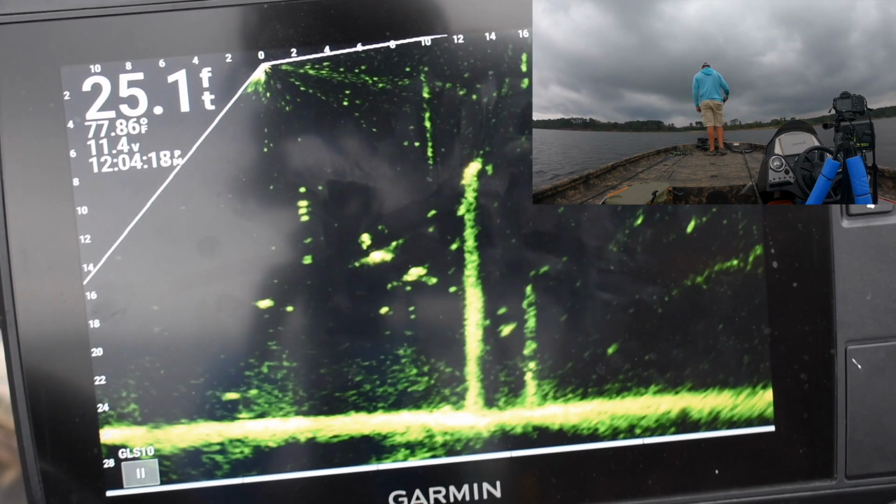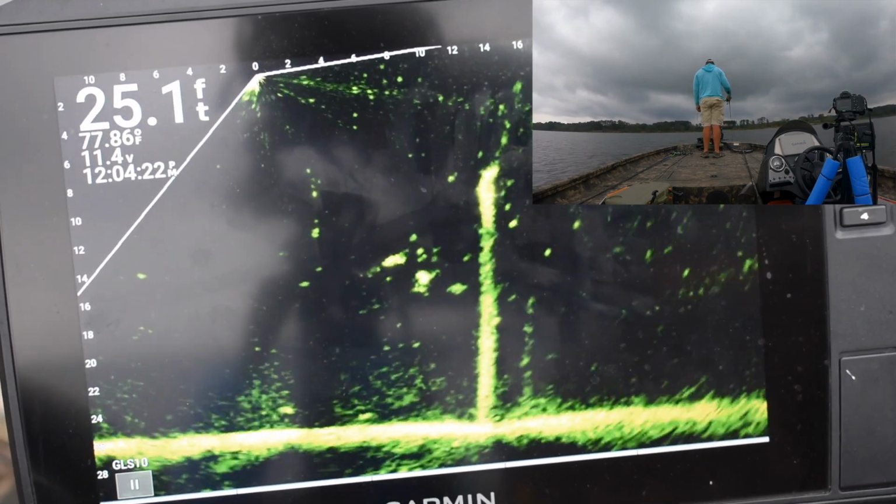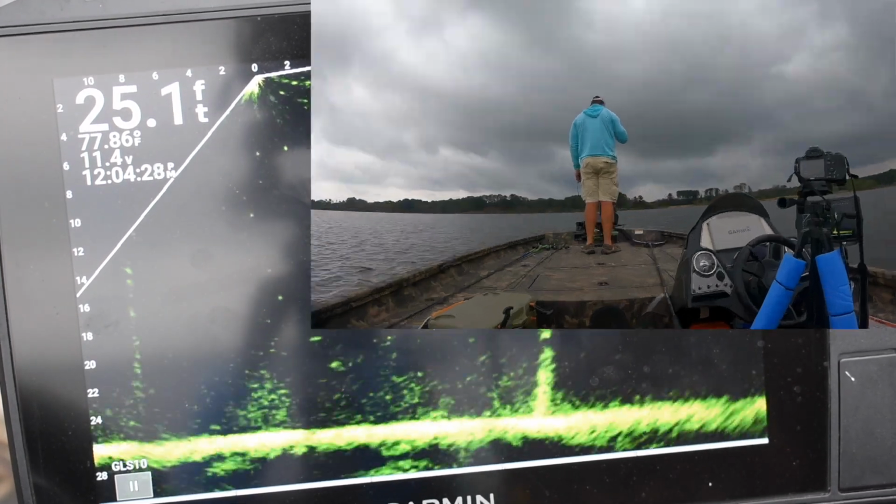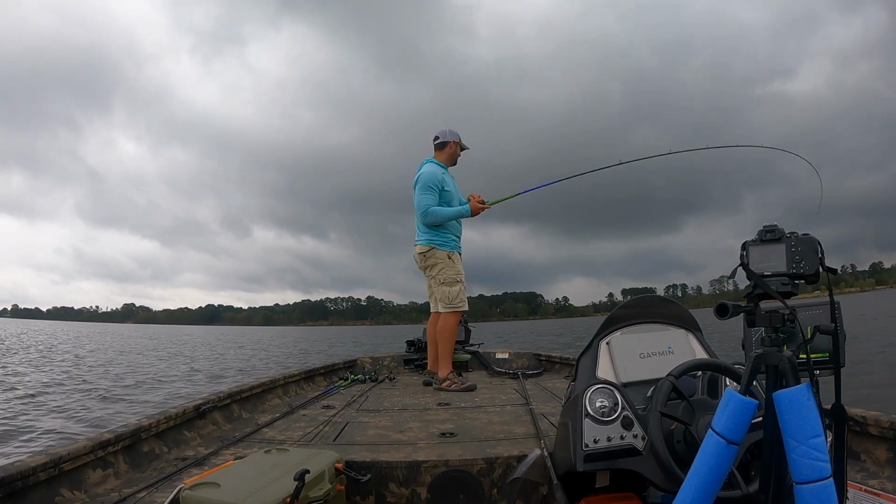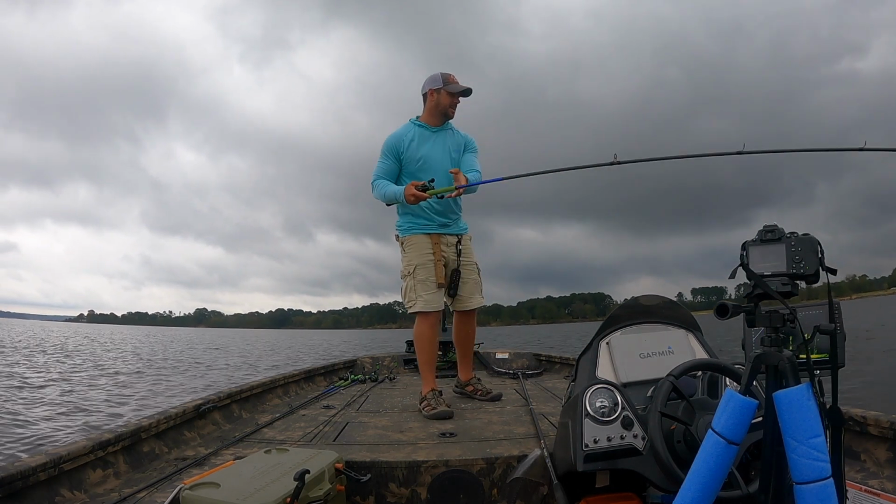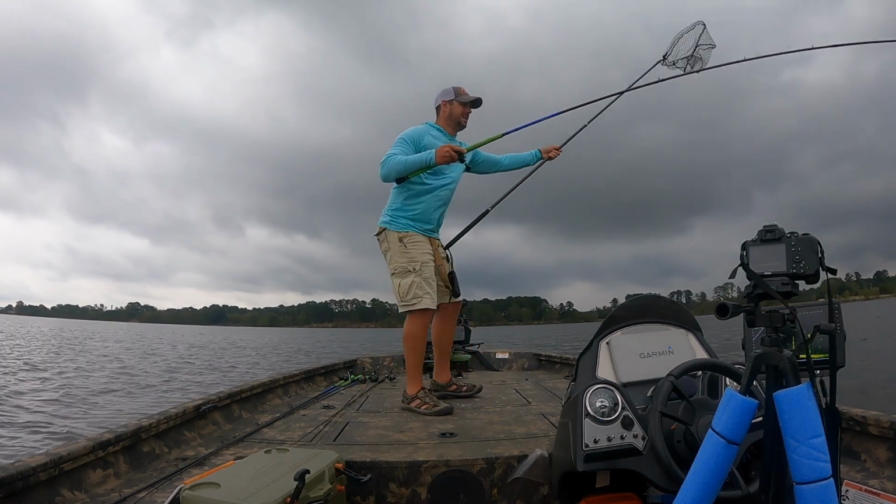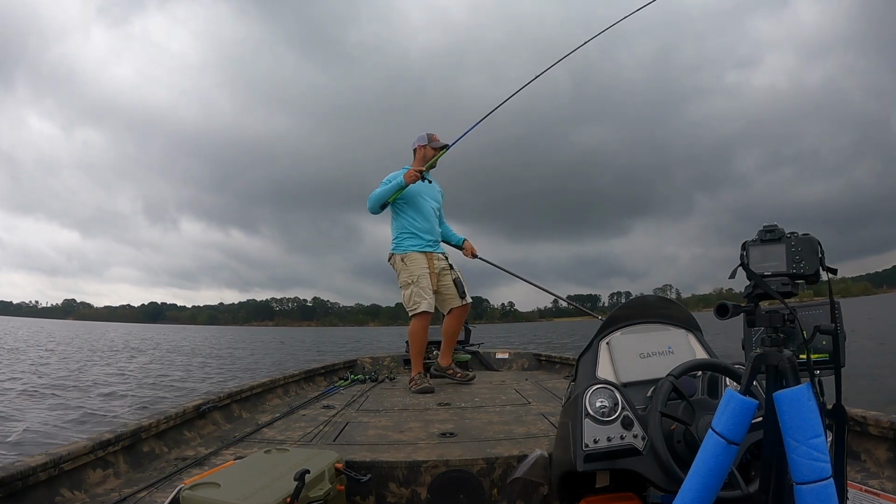As far as boat management, I like the casting a little bit better, because we're using 6.5 and 7 foot rods, and it doesn't take up nearly as much of the front deck as it does with the 14 foot rod. But it's whatever's going to catch fish that day. That's definitely what I want to do.